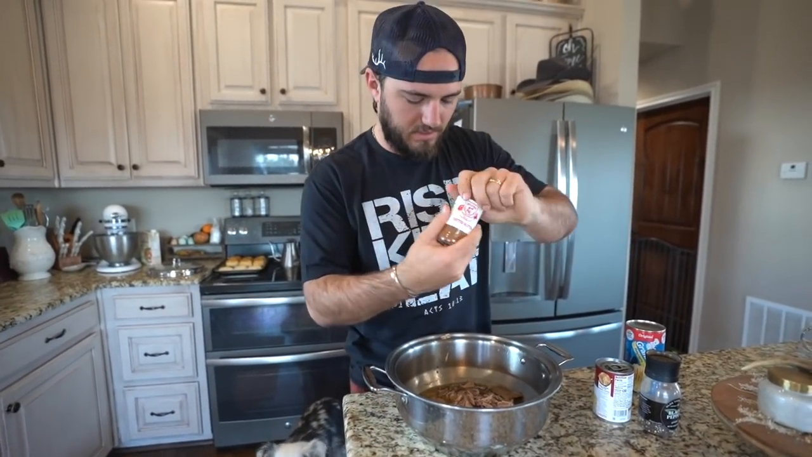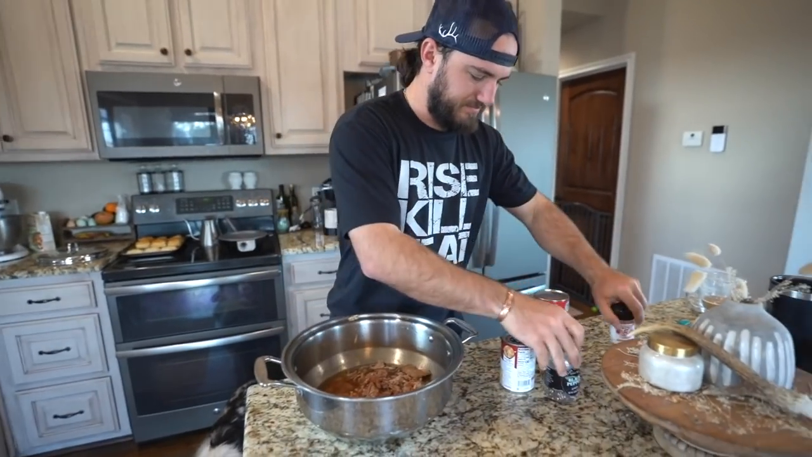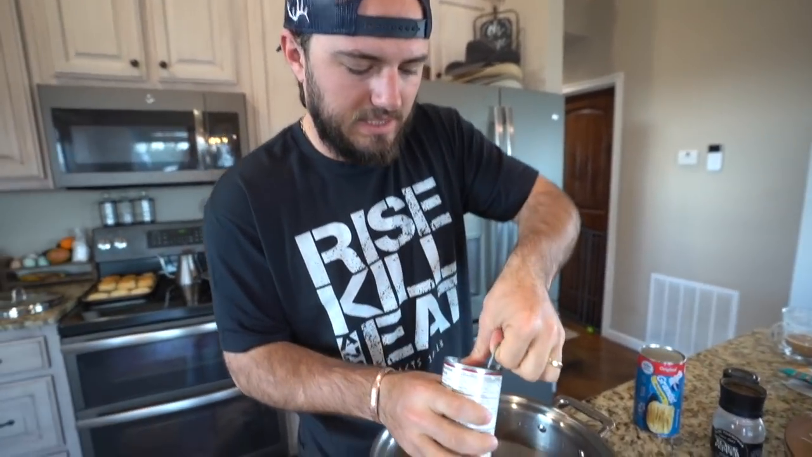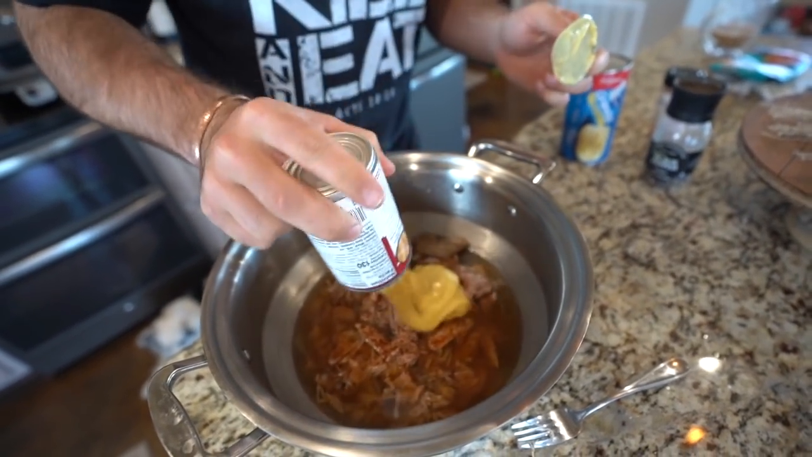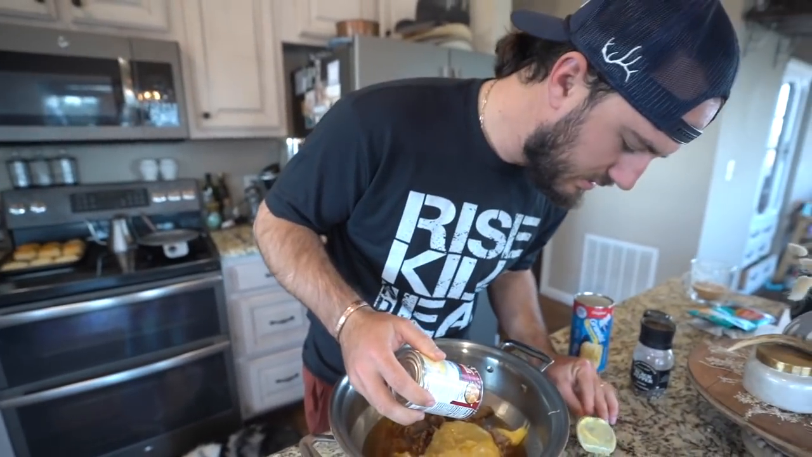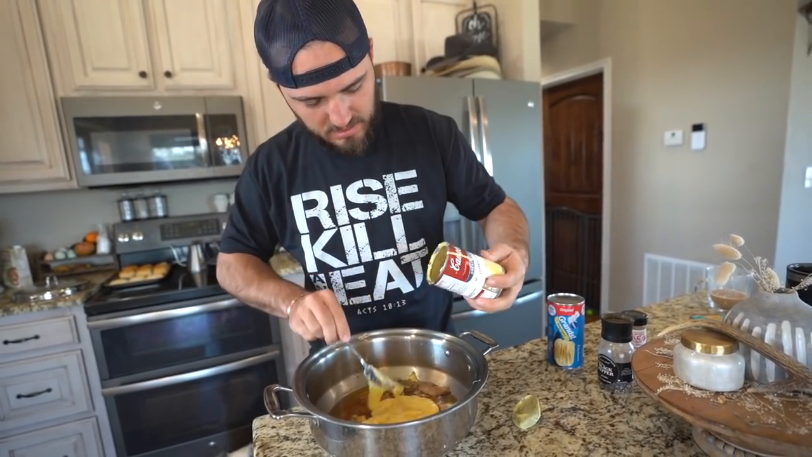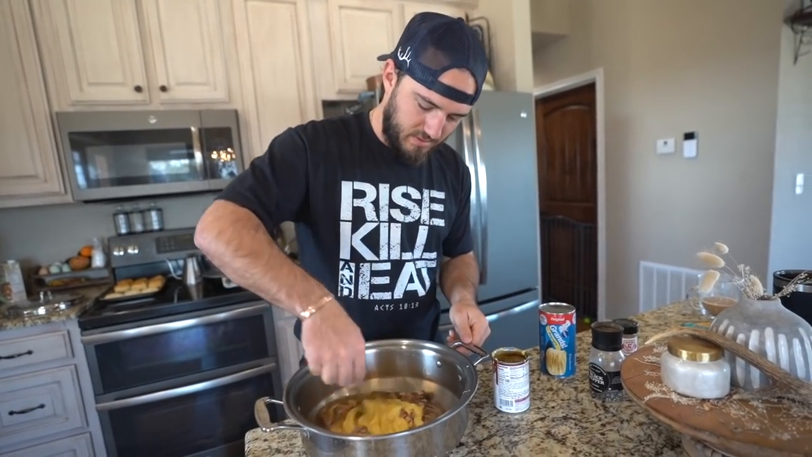So we're gonna take a little bit of Critter Glitter Red, dust it off just a little bit, put a little bit of that in there, lots and lots of black pepper. I'm gonna take a can of cream of chicken soup. You may need 2 cans of it for 2 rabbits. We're gonna see if this will be enough. And this is just going to mix with that broth and make it more of a soup, but we like our rabbit and dumplings pretty thick. So we'll start mixing that around.